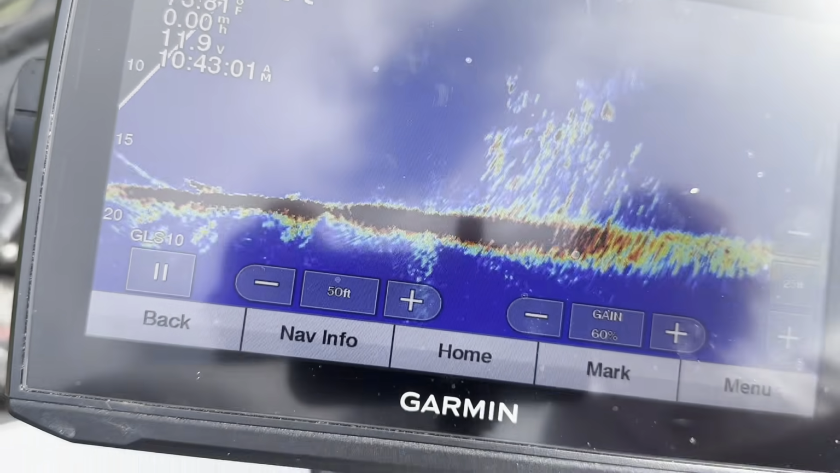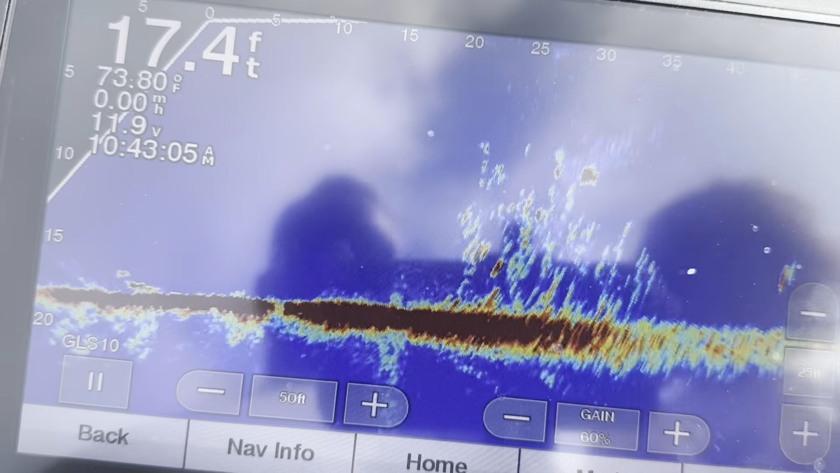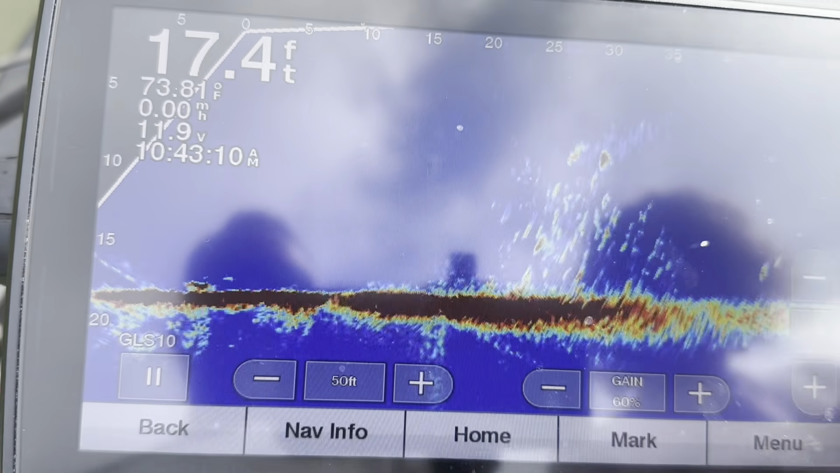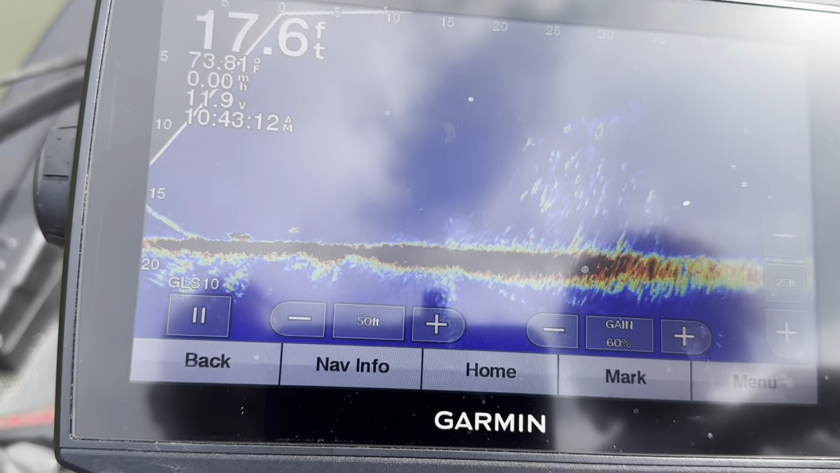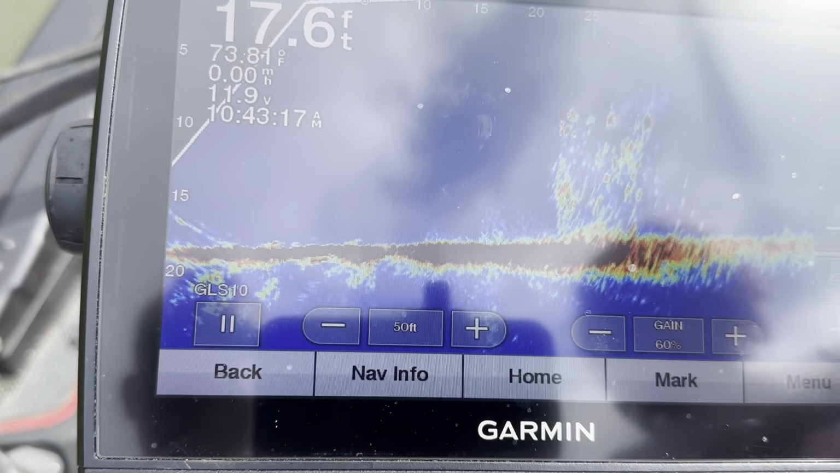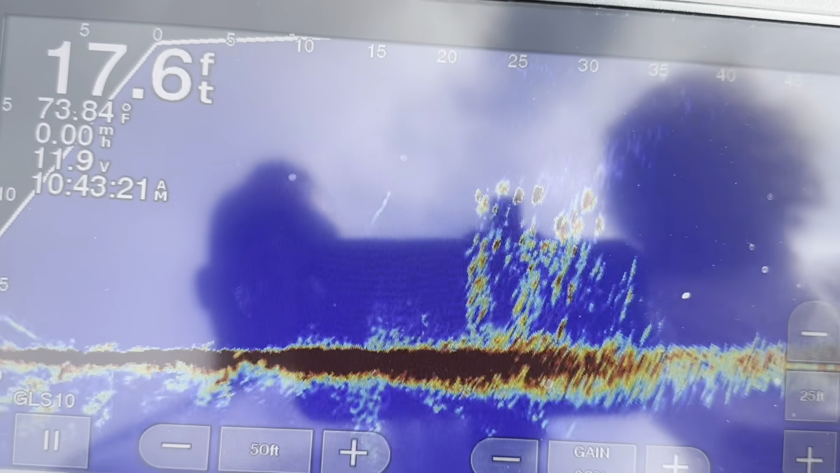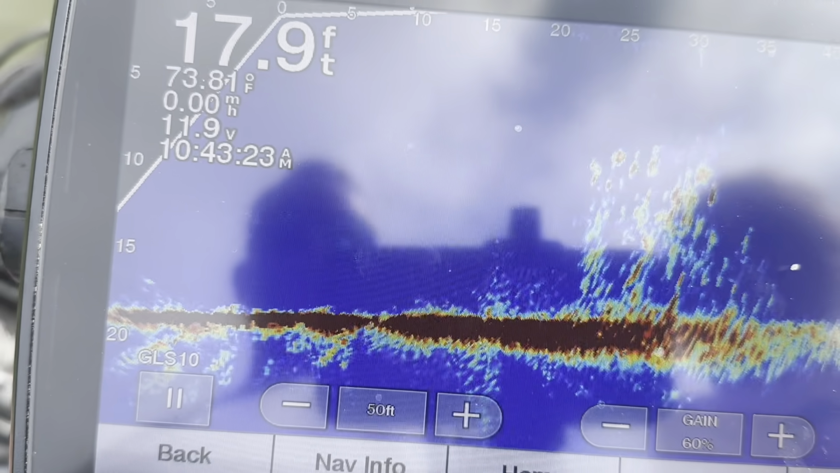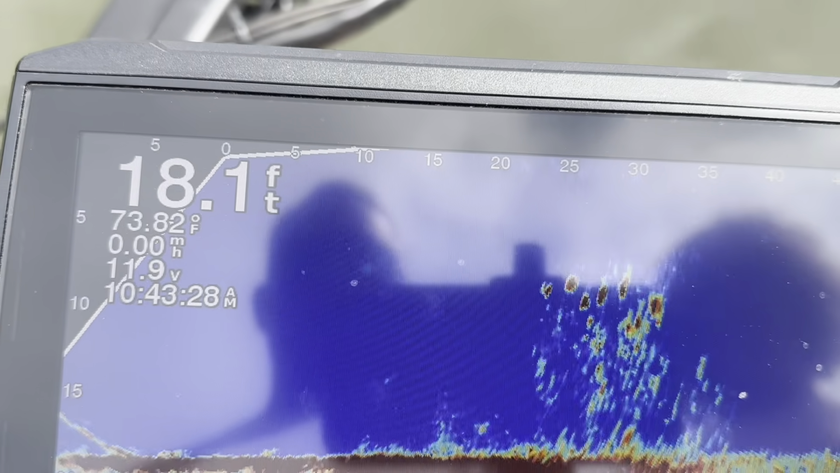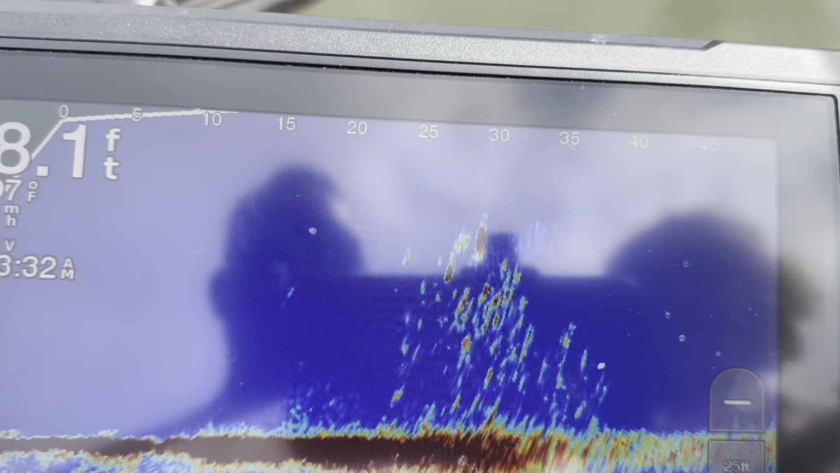There's gonna be all these little ones in here now. See your jig? Yeah. I'm really surprised you didn't get bit. I guess there's a couple sitting in there. Yeah, there's still some good ones in there. There goes your jig. Here comes one. He was all over it, dude.